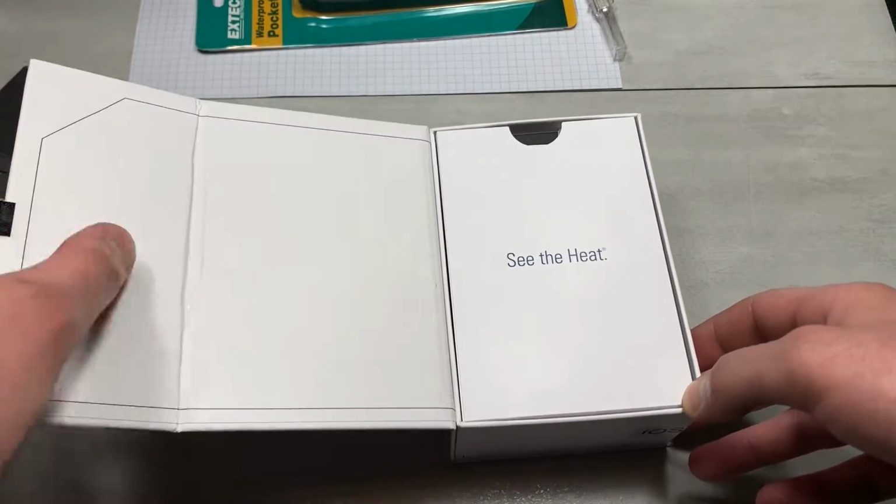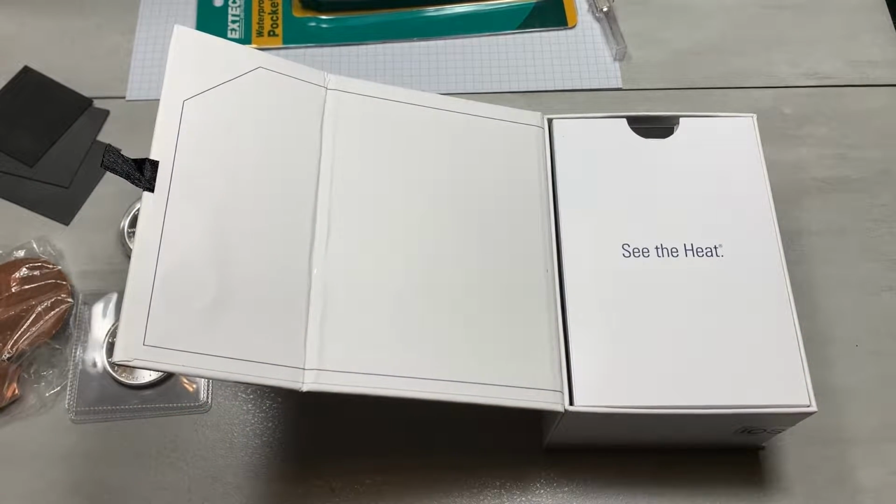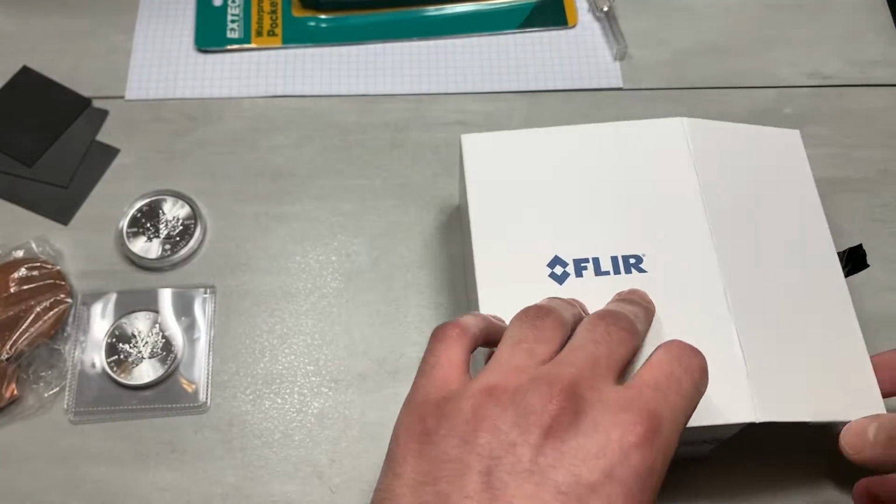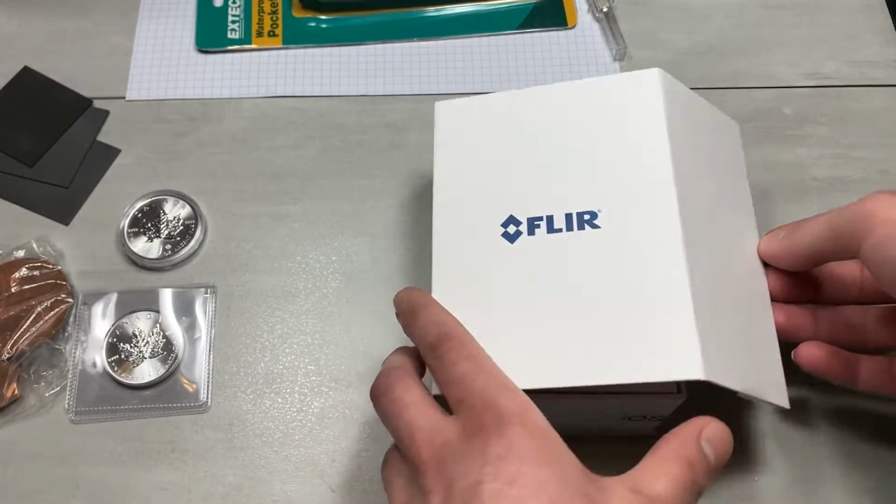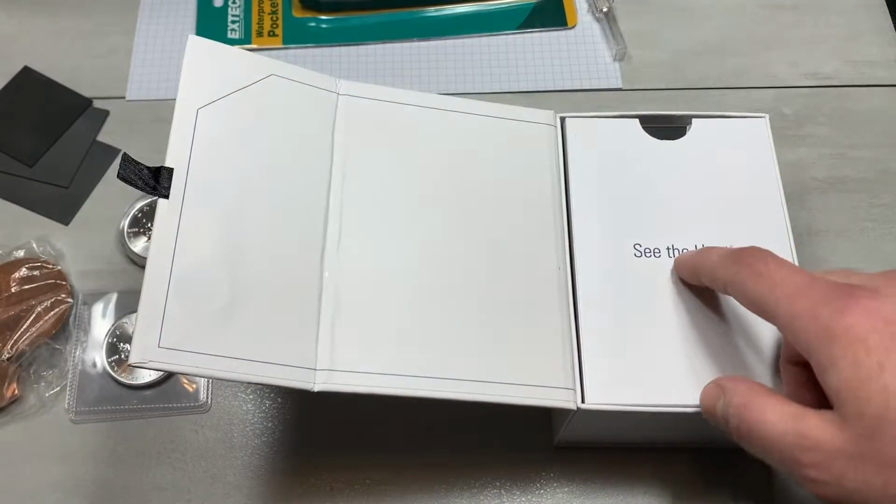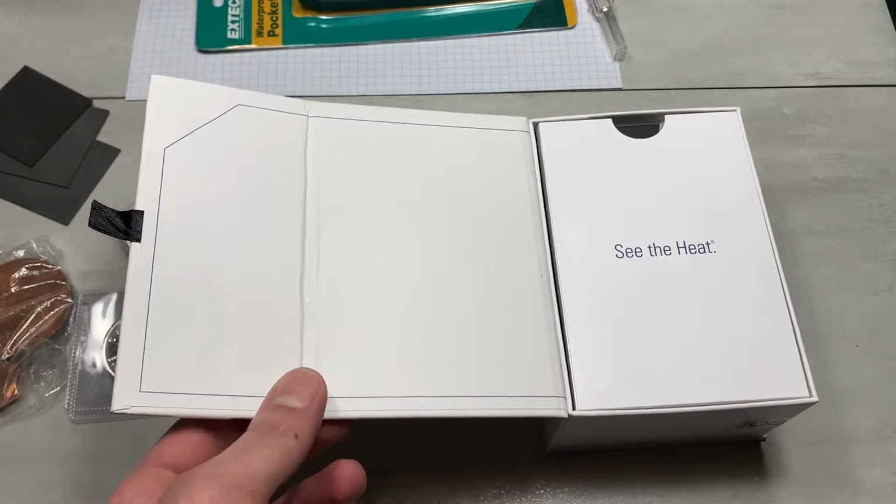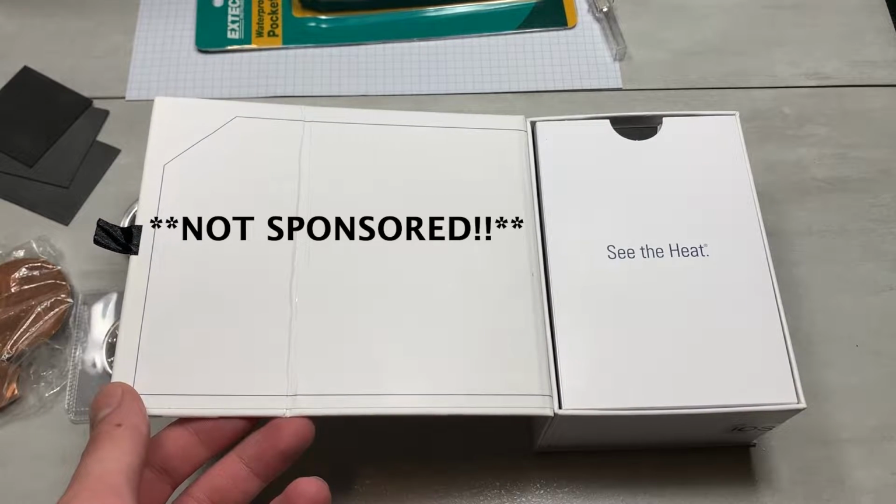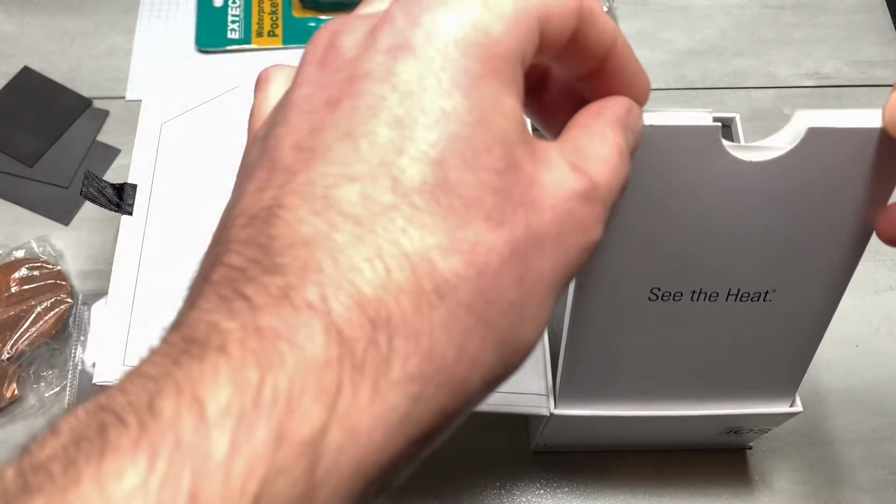Now that's what I call attention to detail when it comes to a box design. You can see there are two magnets here, and that is the more expensive type of packaging, ones that have inlaid magnets. And before I take it apart, I think that is a pretty good slogan for their product, because if you're working with thermal stuff and you don't have a thermal camera, you're basically working blind. So it really is a pretty good slogan.